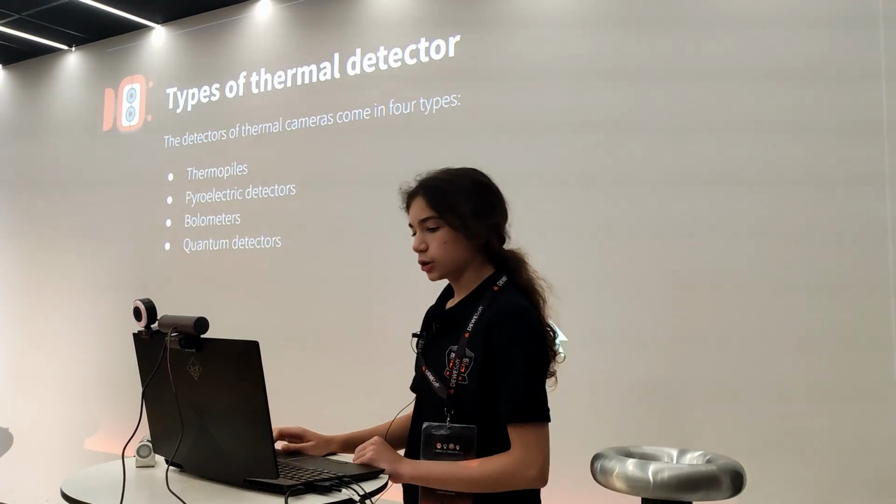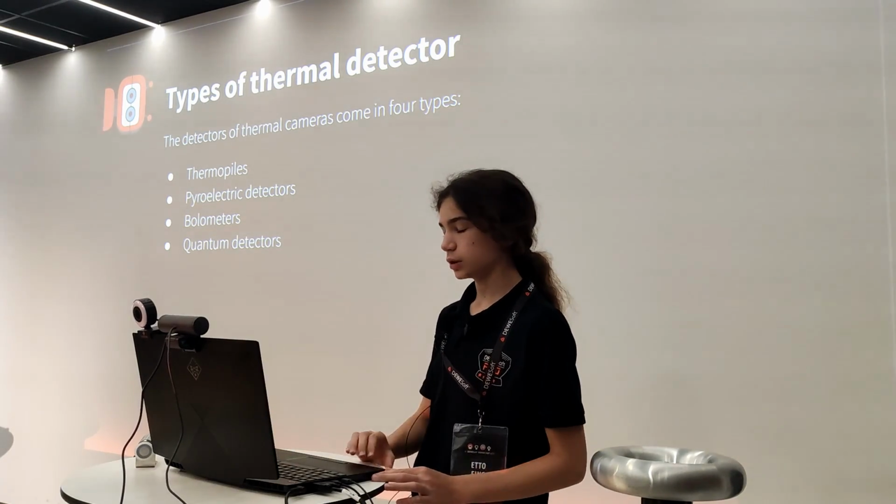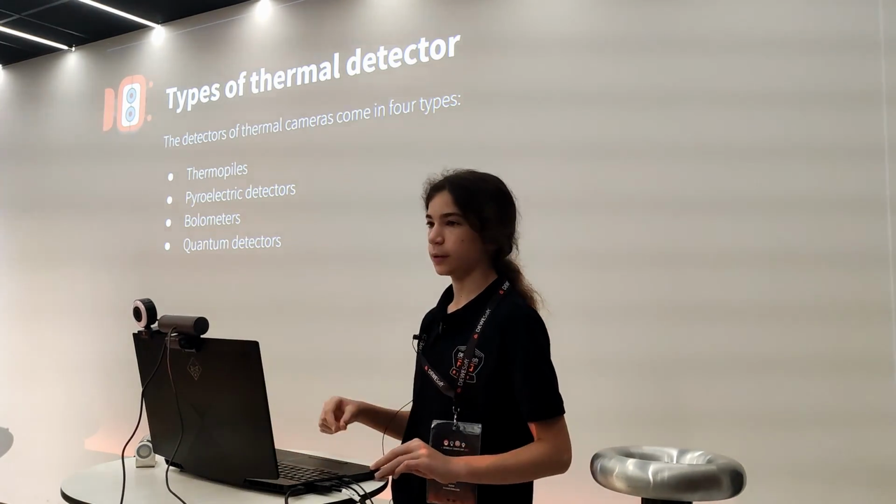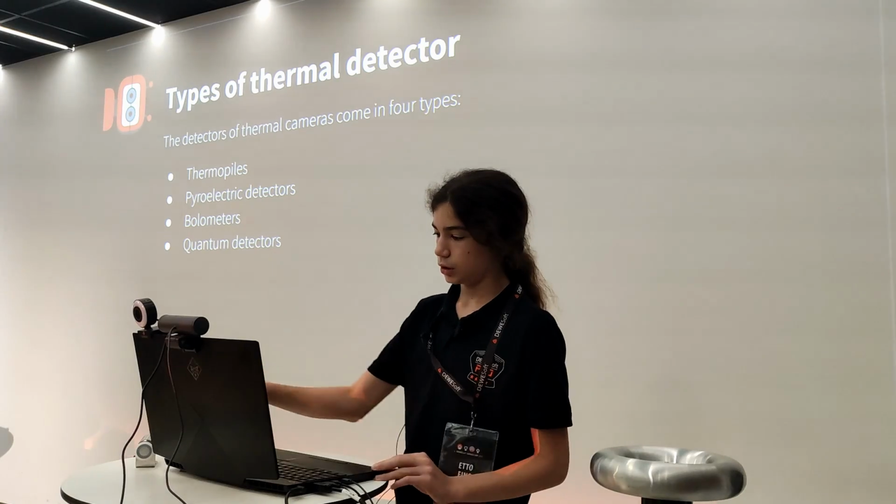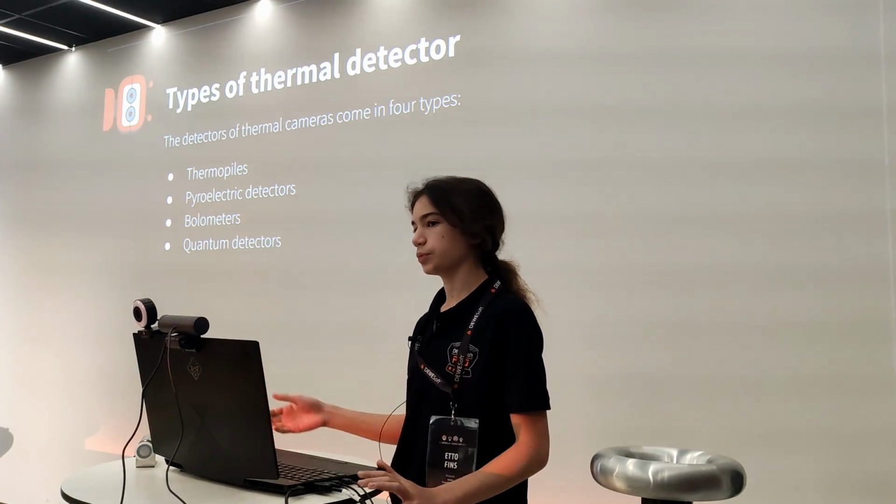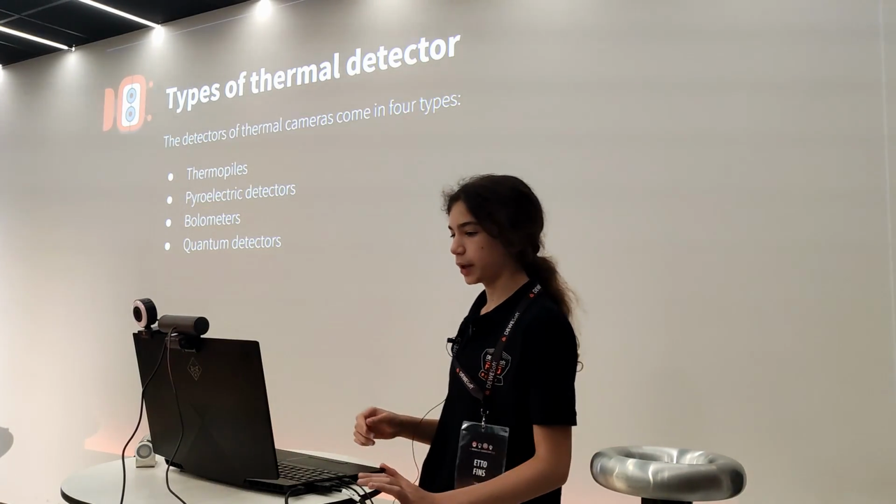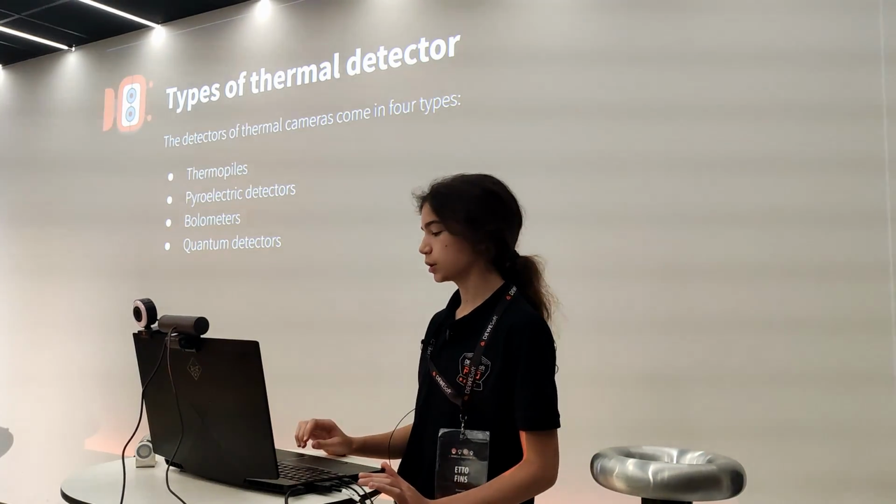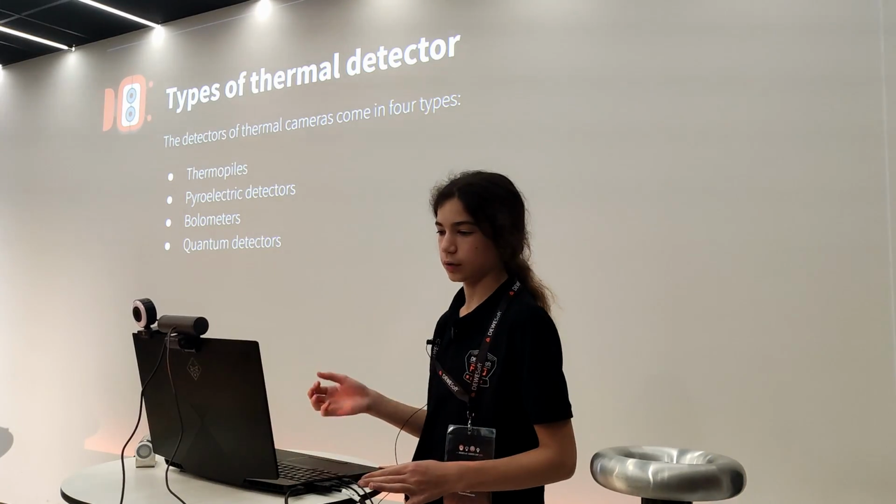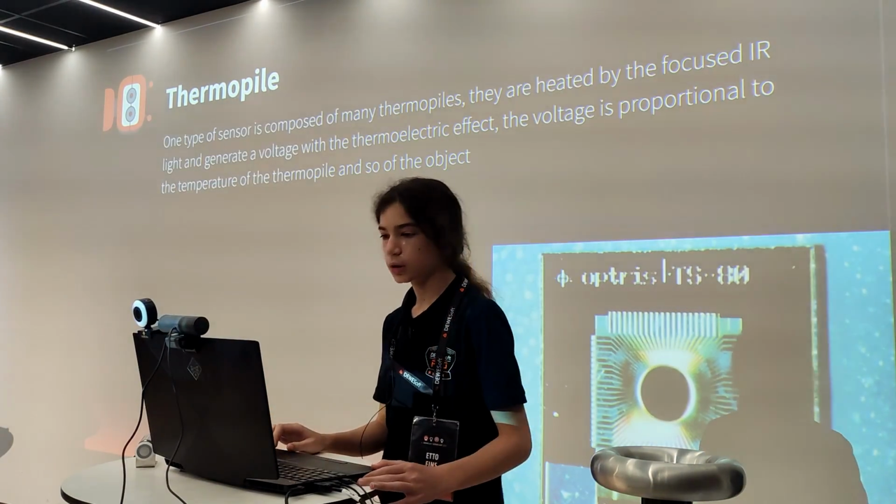For the thermal detector, you can divide them in two categories. So there are thermal detectors. These are detectors that measure their own temperature and are heated from the optics and the concentrated IR light, and we have quantum detectors. In the thermal detectors we have these three types: thermopiles, pyroelectric detectors, and bolometers, whilst in quantum detectors we only have quantum detectors.